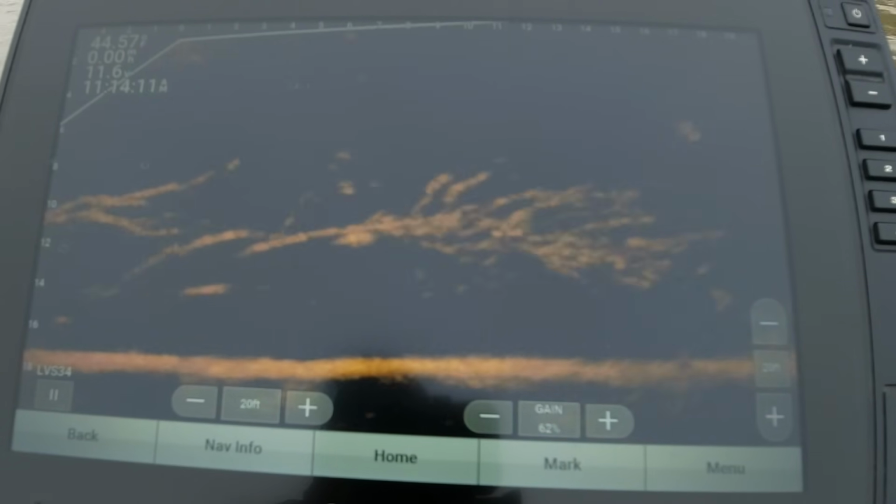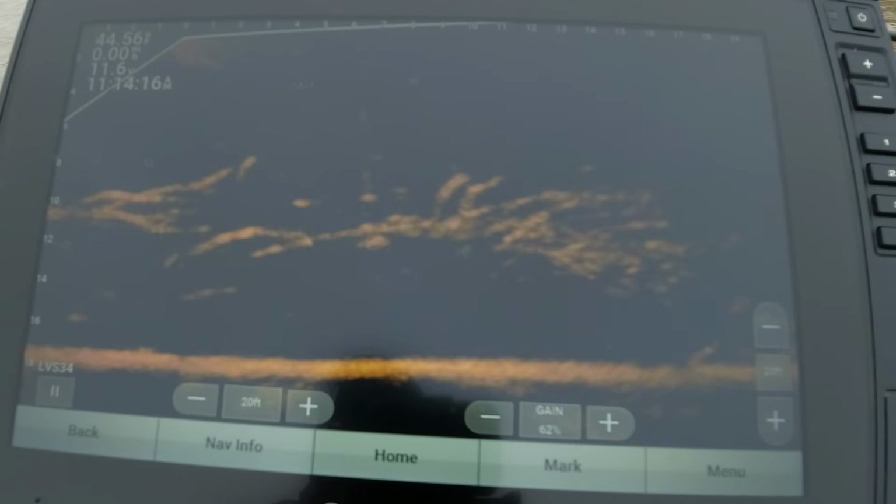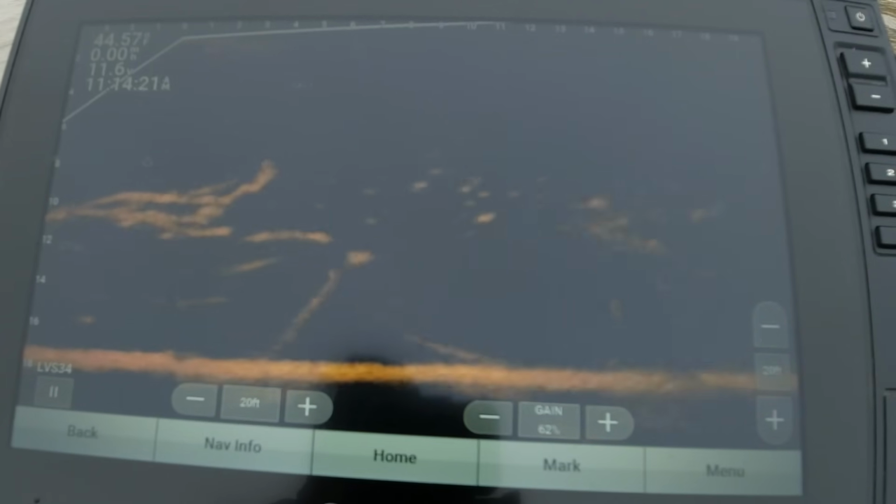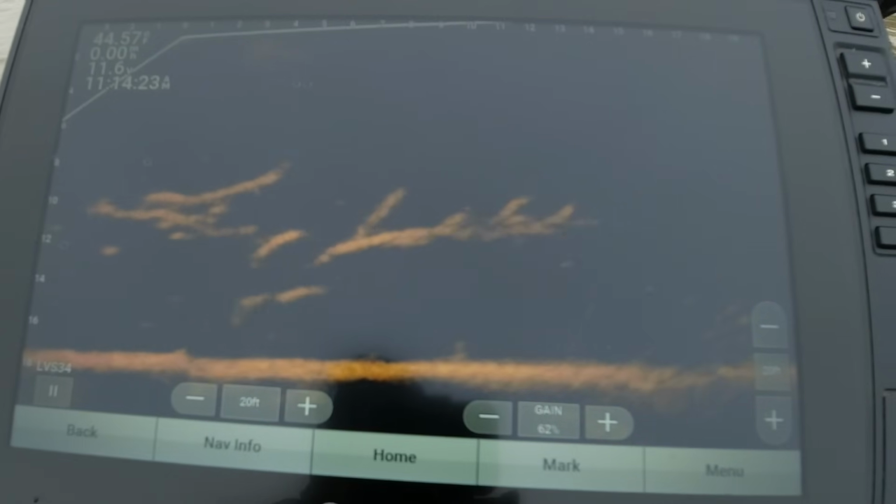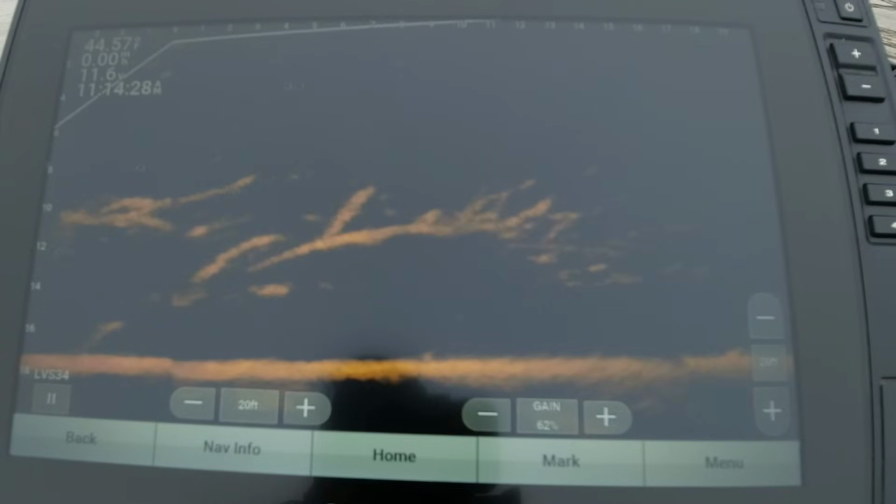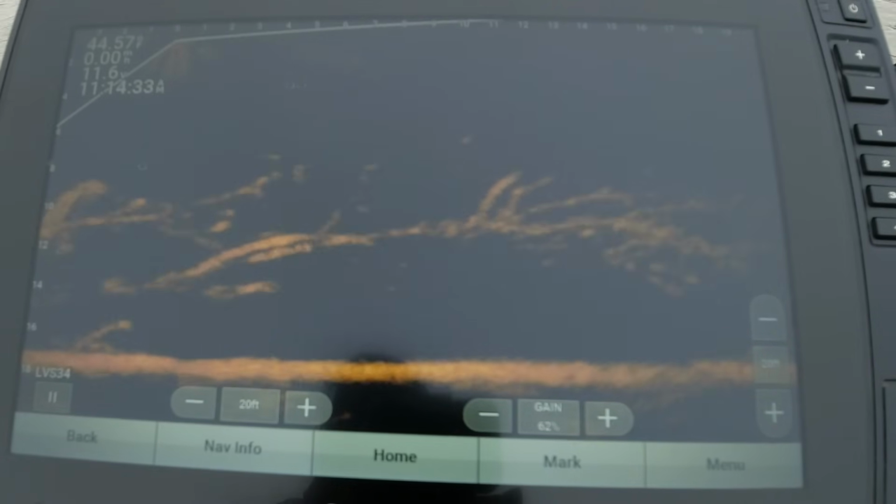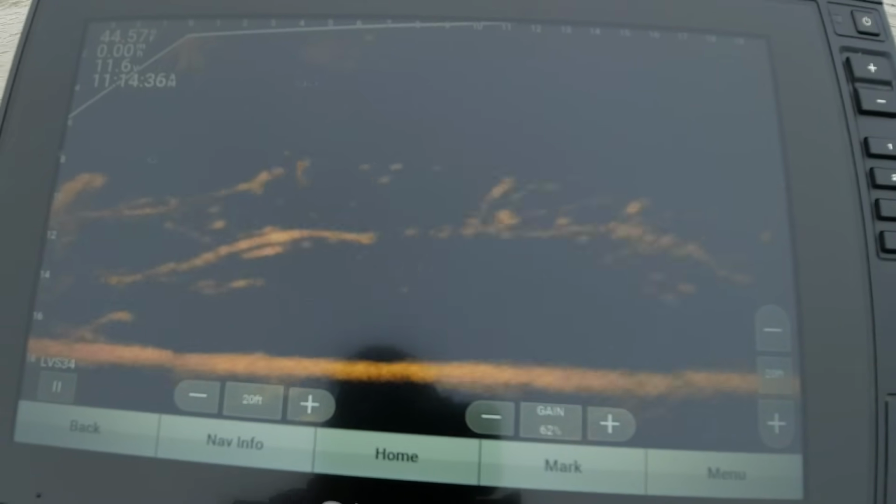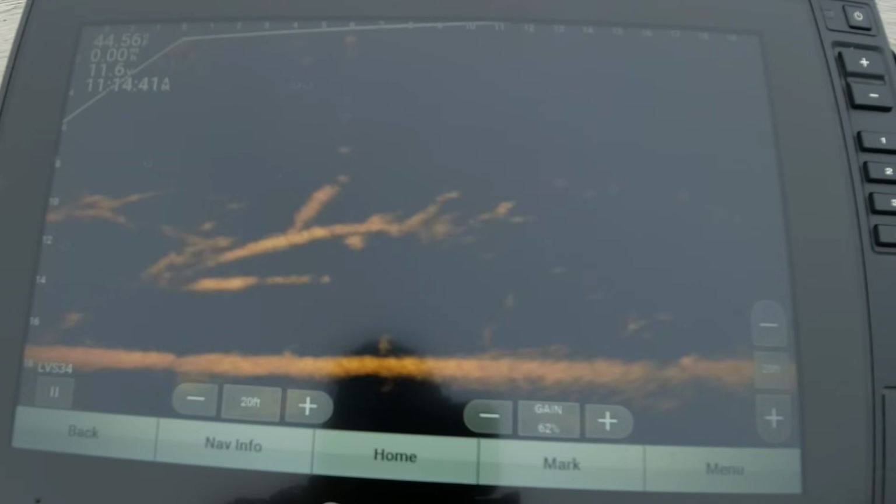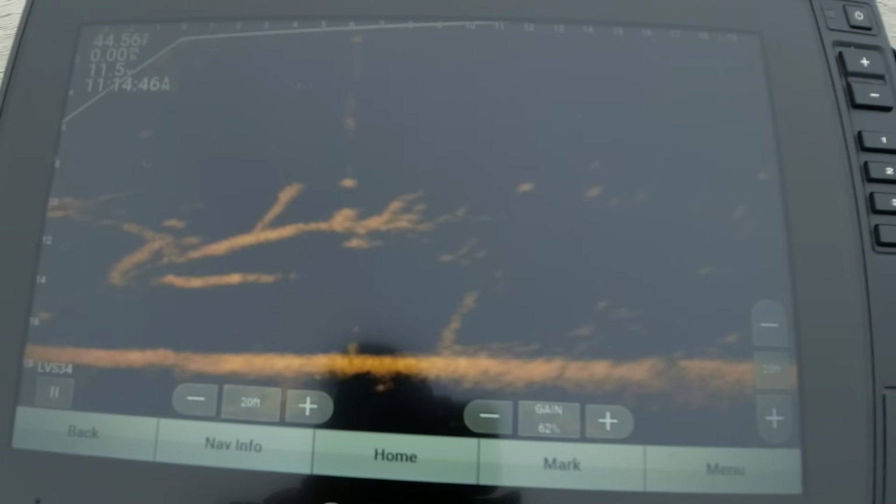So there's one. I'm not sure that that's a crappie that's up under that limb. Let's see if it is. See if we could entice him. I can barely see that joker now. I mean, they're in a position they're holding to where, when I do get lined up with them, I can barely see him. See, he's up under there, and he's swimming now.